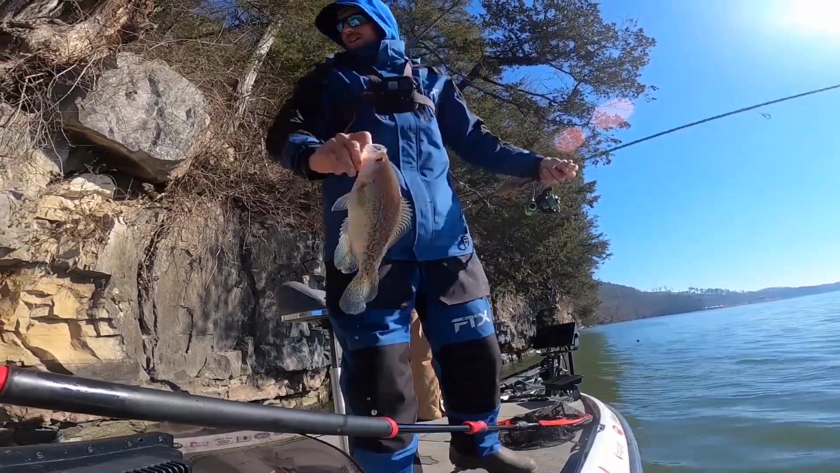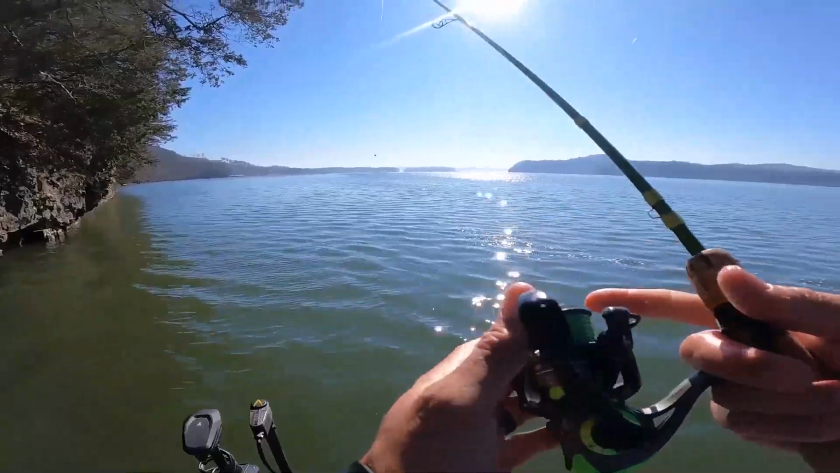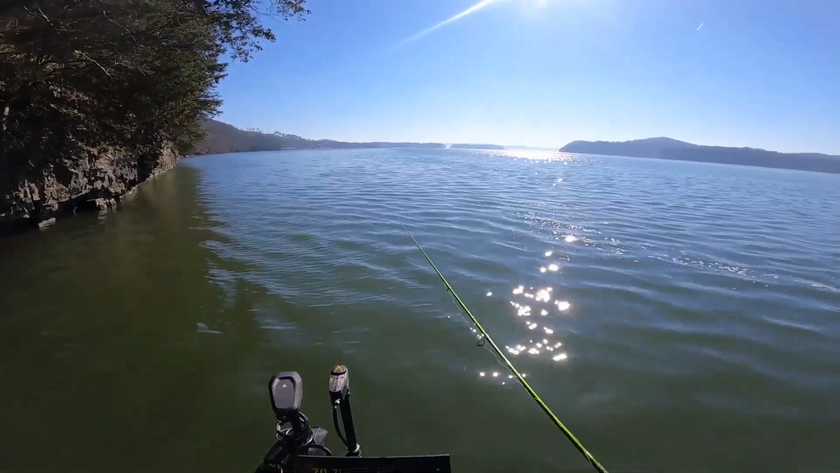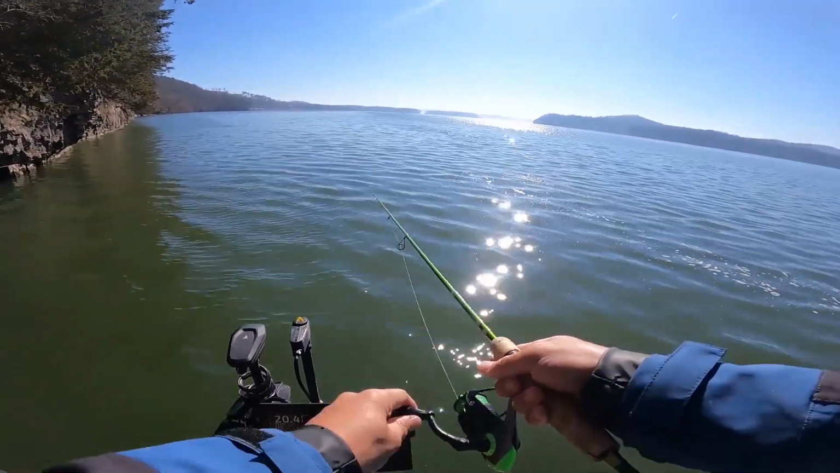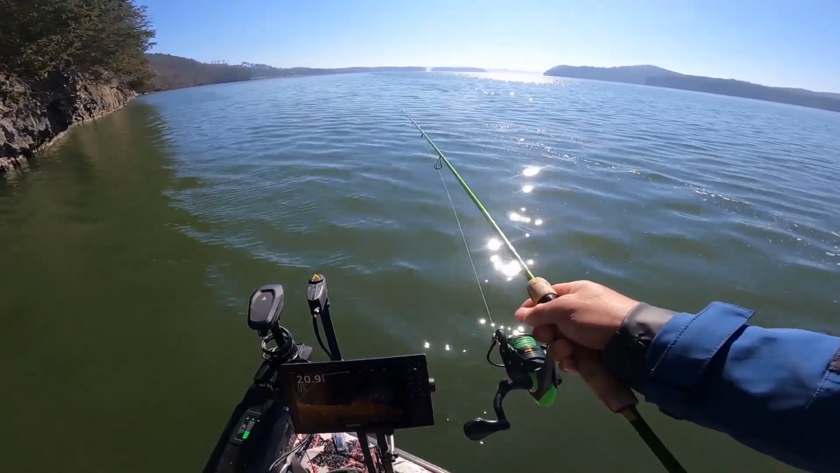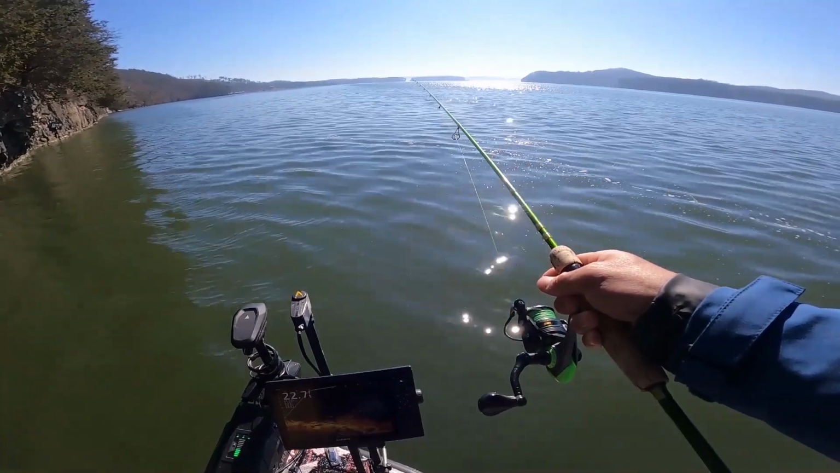Fun figuring out how to make them bite. We haven't caught one in a minute. That's crazy. Are you serious? They finally stopped and we caught one and they're back on the move again. Maybe they'll bite because they're on the move. Oh yeah, they want to bite now. That fired them up.